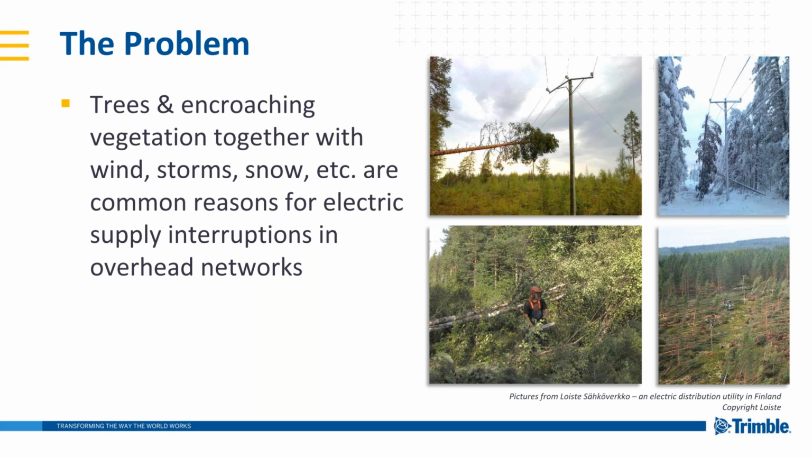We have trees and various other encroaching vegetation coming into corridors. And when that's combined with wind, storms, snow, any of these types of events, we get interruptions in, say, the electric network.